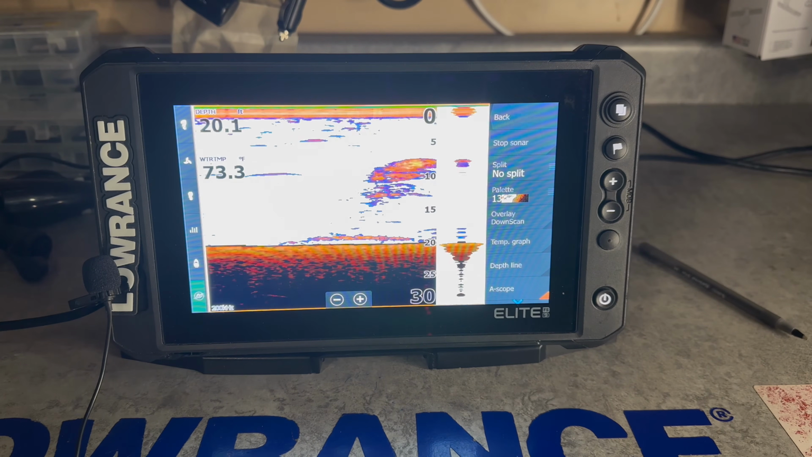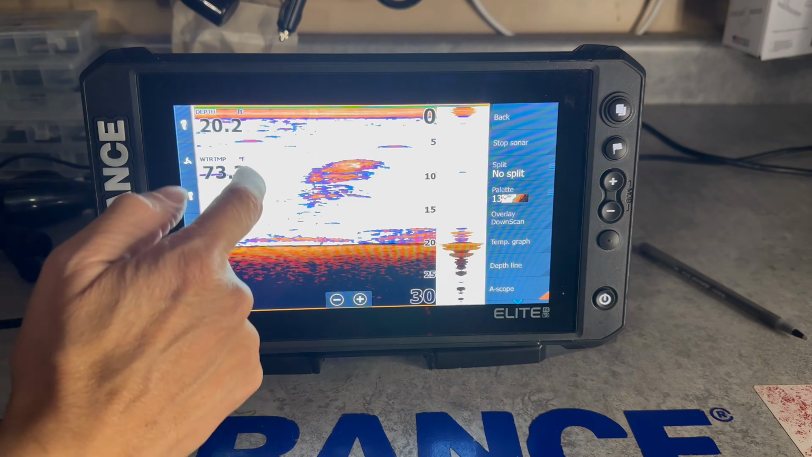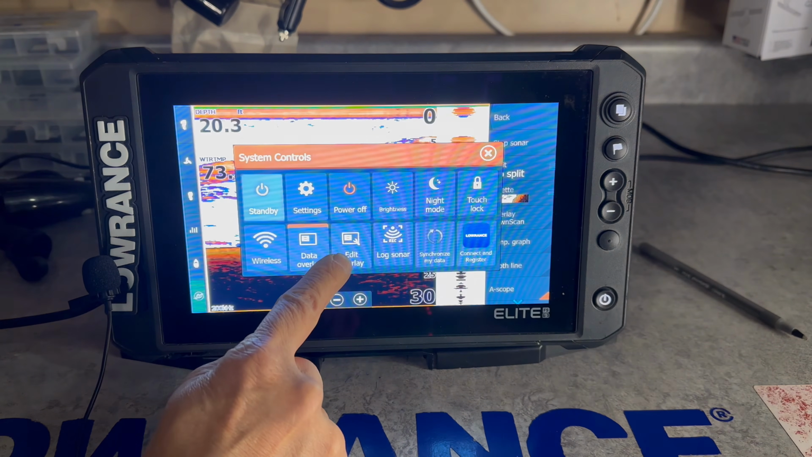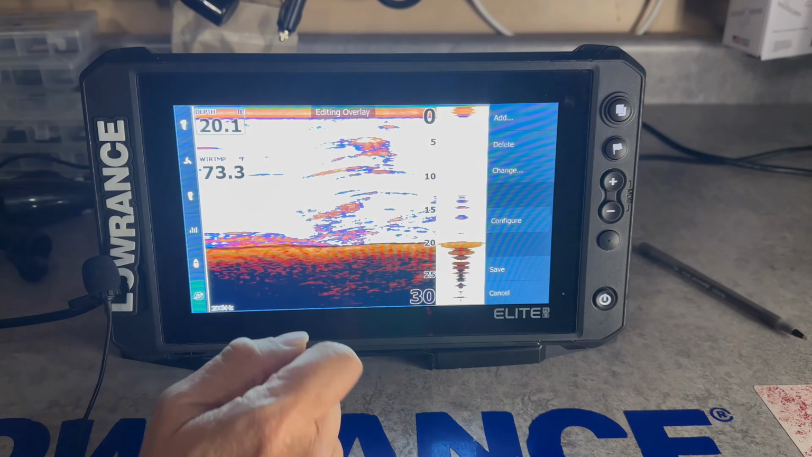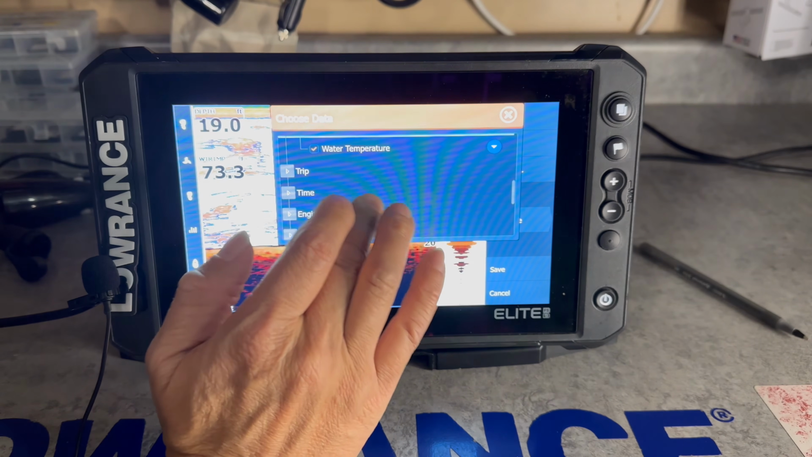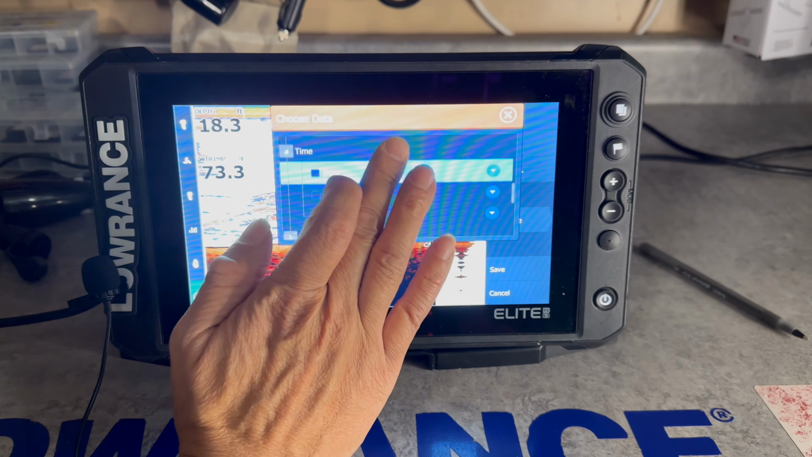All right, guys, we're back on the fish finder screen. So we don't have water temp on the ice transducer. We hit the power button. We hit the edit overlay button. We go to add. We want to know our voltmeter, and I need to know the time.